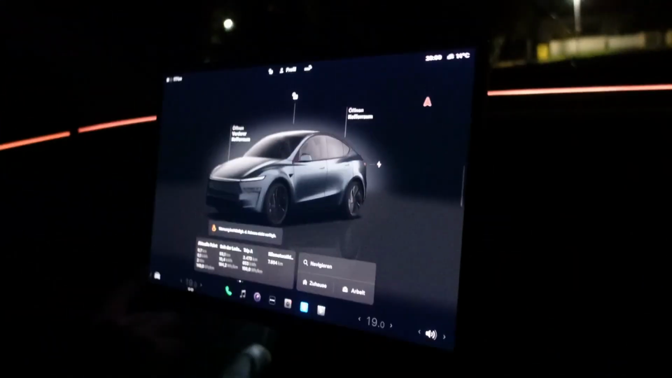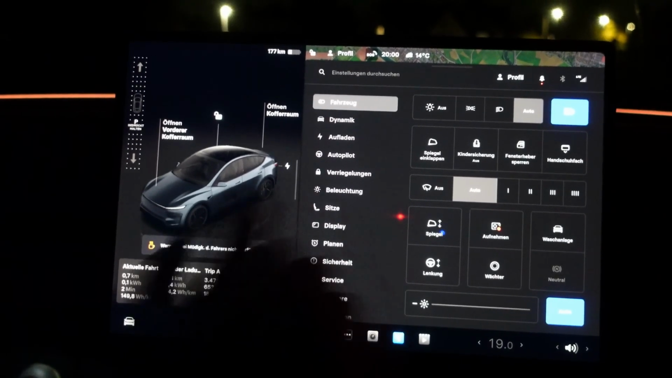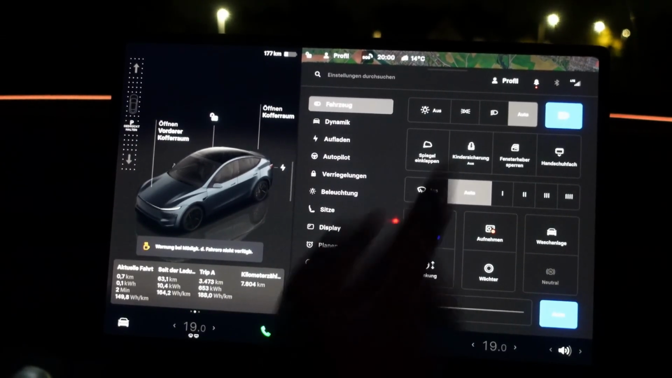But wait, let me see. I'll turn it on and off again. Yeah, I think you can also control that with the ambient lighting. I'll just show you that on the display now. Let's just go through the menu items. For the night test, the only thing that's really interesting is what we can adjust for night driving. Importantly, of course, is the lighting.